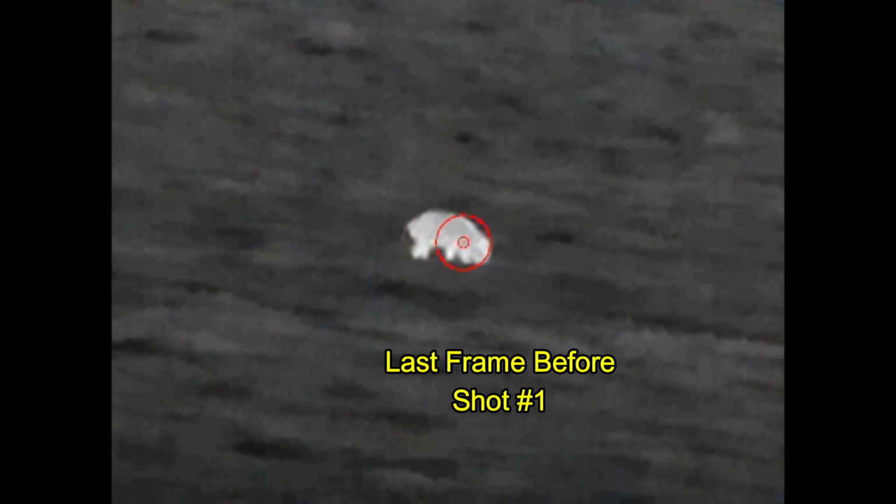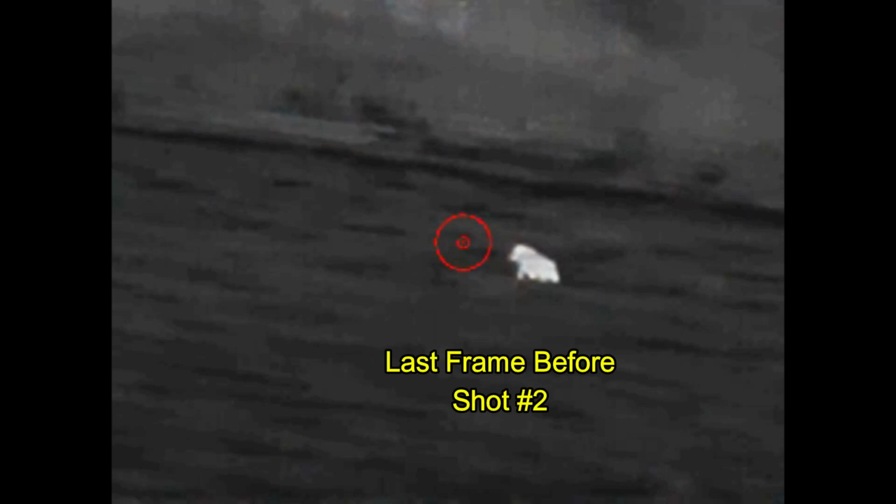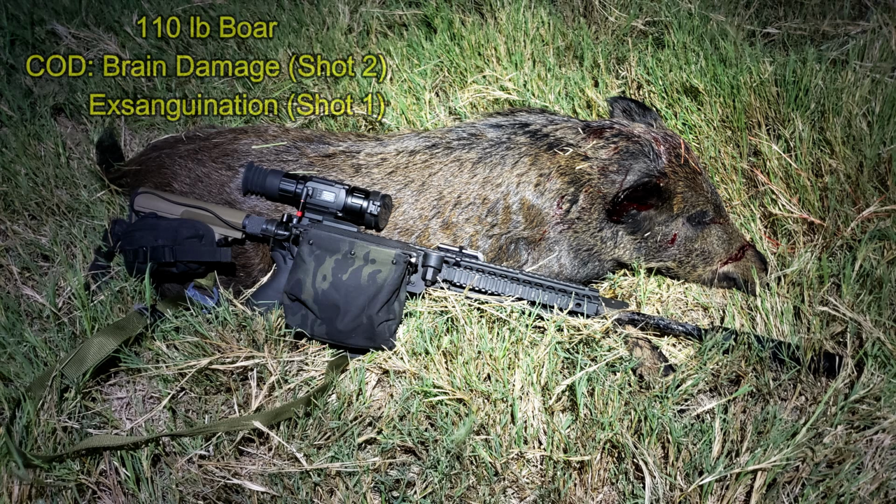The first shot entered forward of the right shoulder and exited behind the left shoulder. I needed plenty of lead for the second shot and entered the neck just behind the head, went into the head, and did not exit. This first hog was also a boar, but much smaller, coming in at 110 pounds. The immediate cause of death was brain damage, but it was also bleeding out at the time and wouldn't have made it too much further.